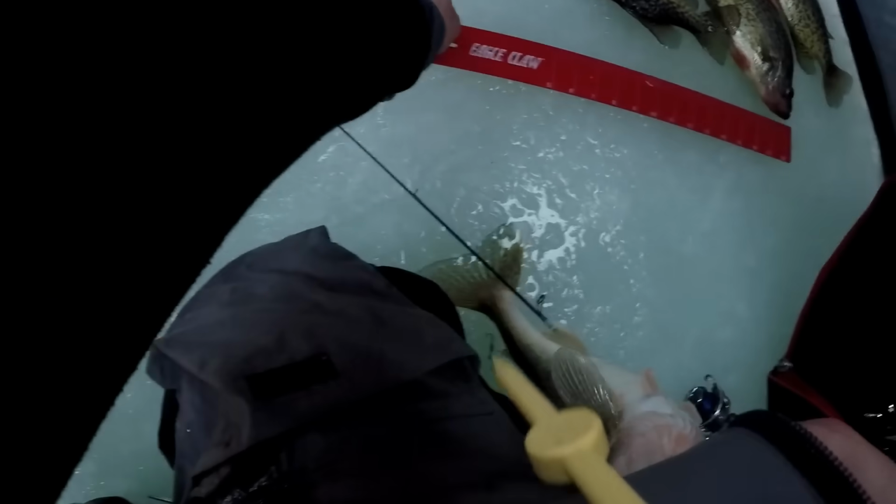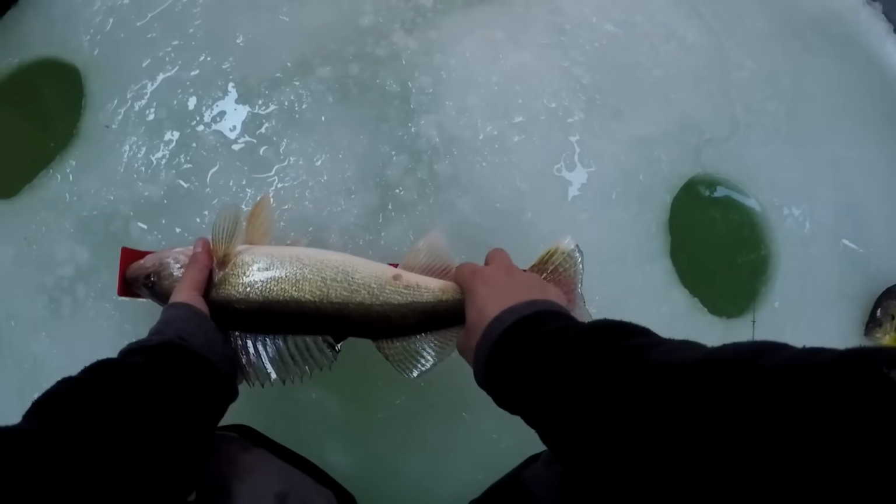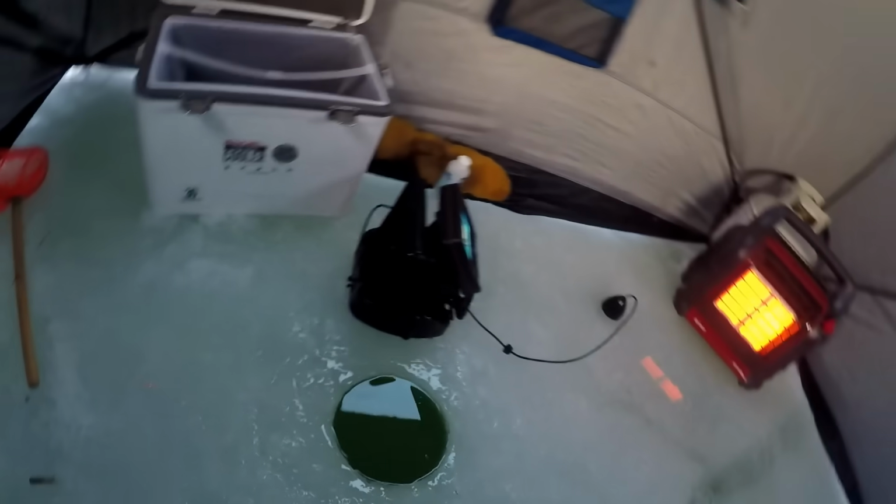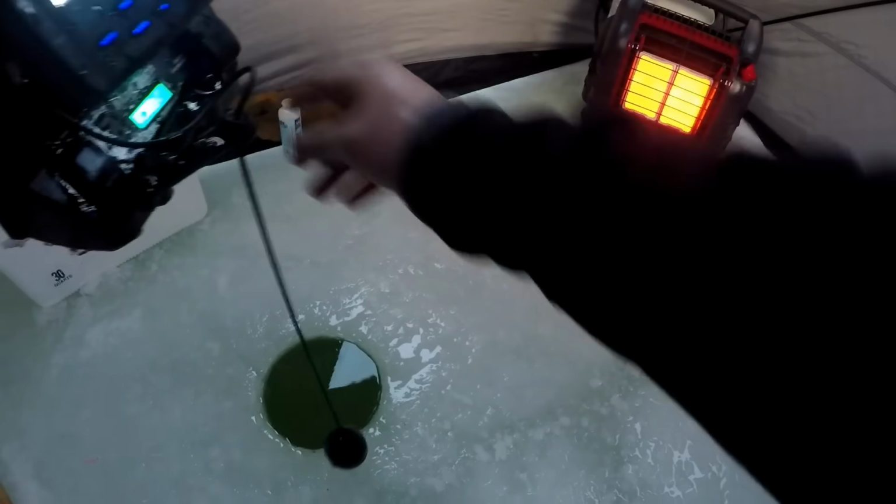That's gonna be a, I don't know, 17 incher maybe? Perfect eater, maybe more. God, maybe it's 20. 18 and a half, maybe 18 and a half to 19 inch fish. There we go. That's going with the rest of my fish over there for my fish fry. Little walleye added in there. Surprised they're gonna eat my shiner out there, but they don't want to. Hey, today is a good day.